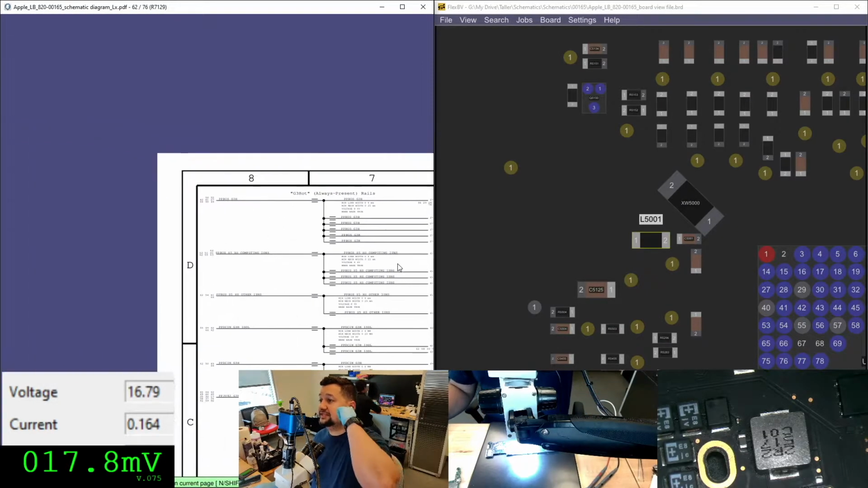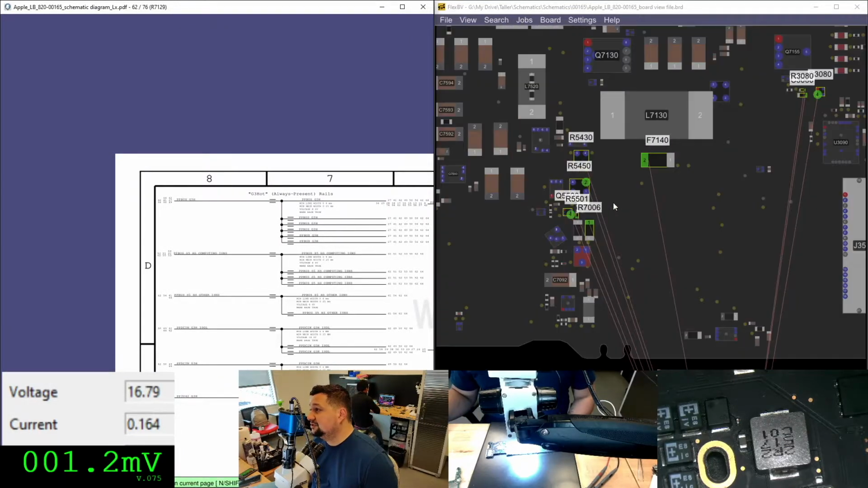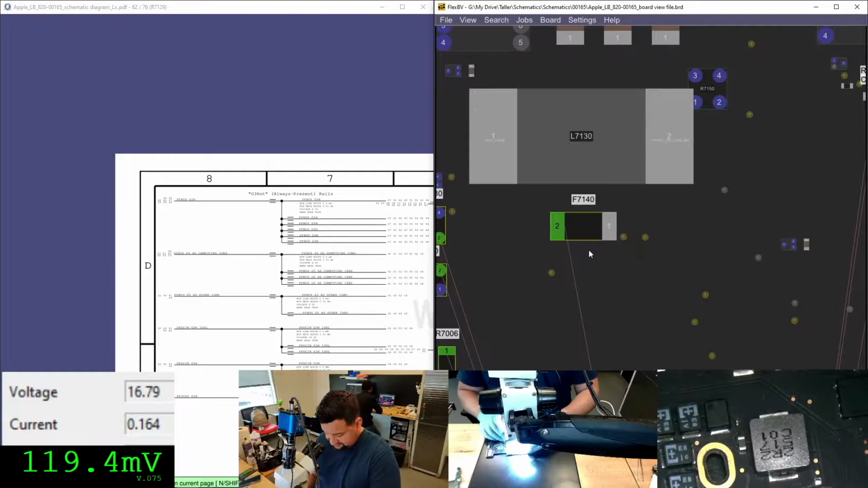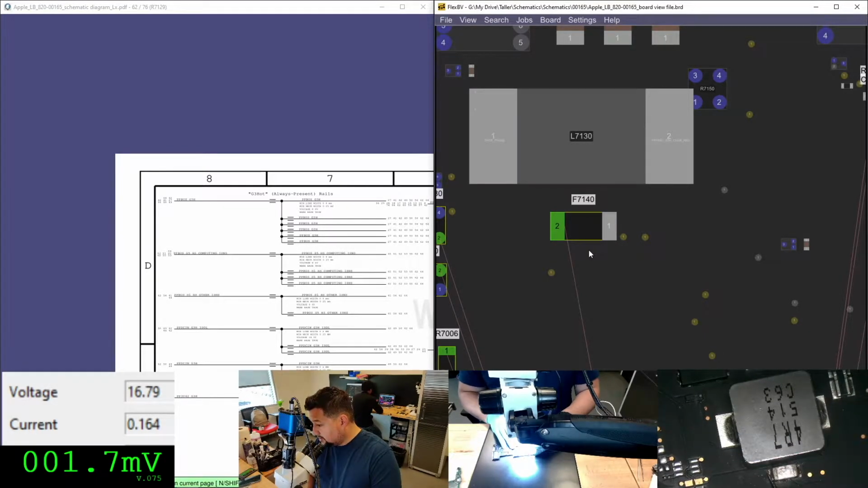Okay, water and power analysis. Which one is the first line we need to check? PP bus G3 hot. So I'm going to check PP bus G3 hot in my fuse, F7140. Okay, so I'm going to check F7140, and here we got nothing.